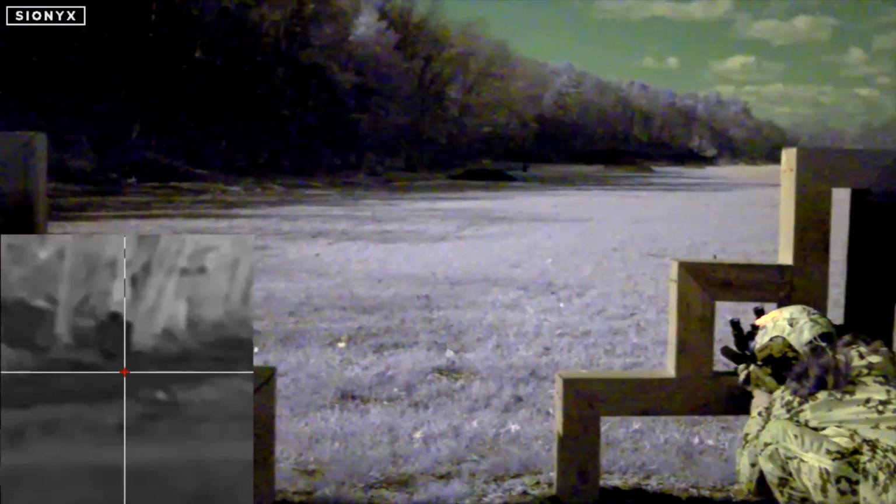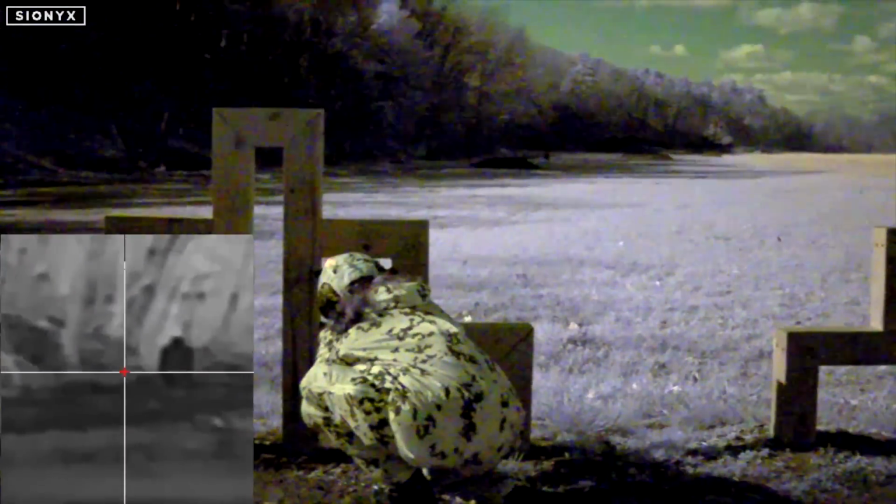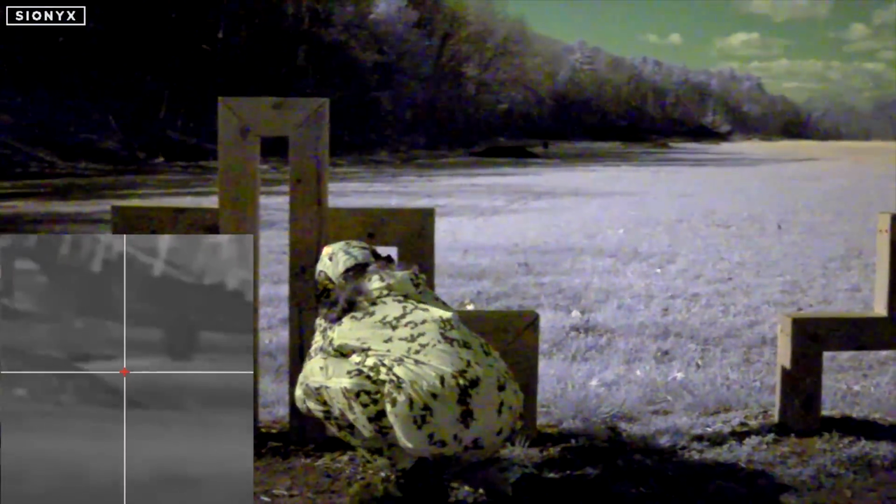It's, by the way, one of the nice things about thermal scopes, being able to have a recording of exactly what the scope sees. So I'm starting to hold off to the right a little bit to try and compensate, but that's really a guess on my part.